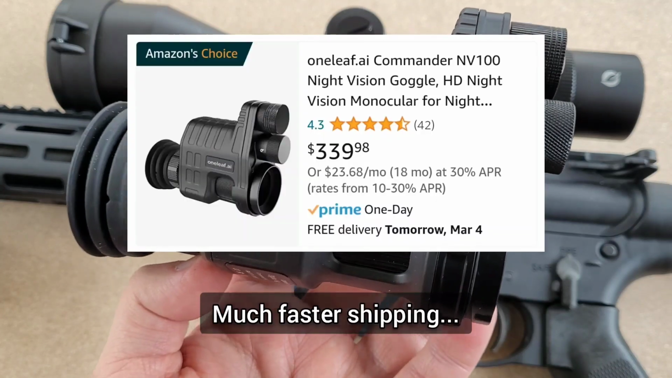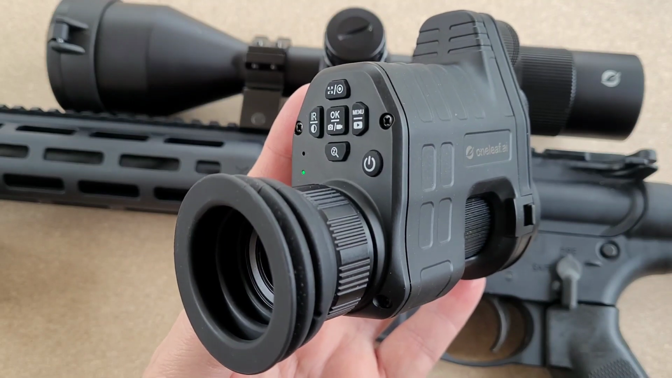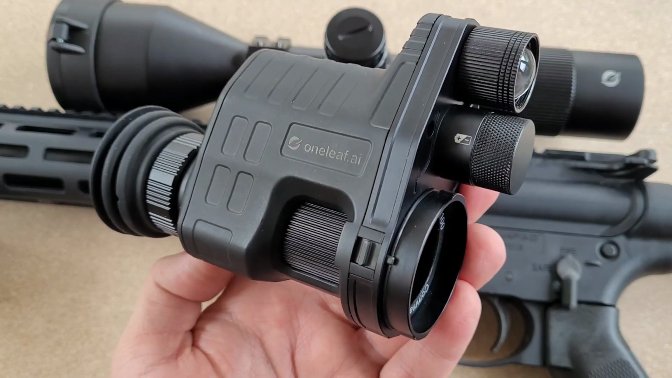They're about $340 on Amazon. I'm not sure why the price discrepancy. I have seen them cheaper on Amazon. They're at $300 sometimes. Maybe the price will come down. But that's where you can get this.